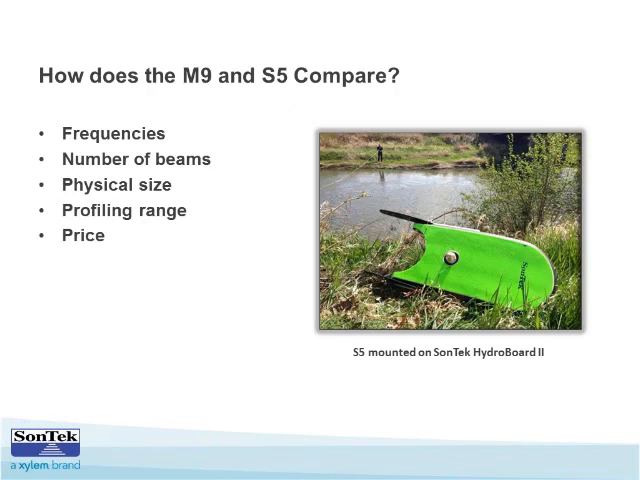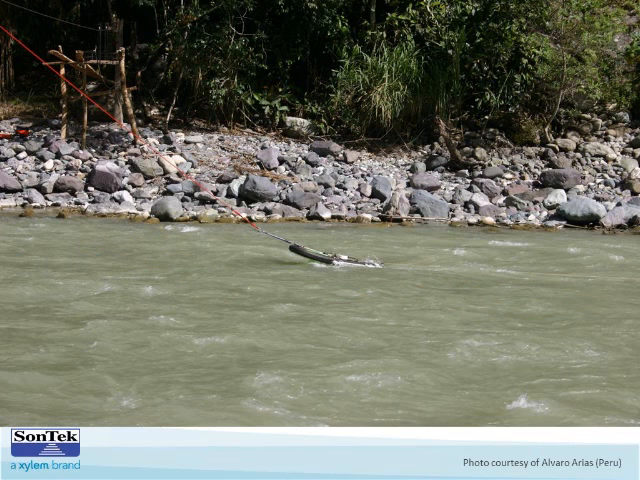There are a few questions here, Dave, that I think I could answer in one. They're all similar. The frequency of the vertical beam is 1 megahertz. We've also had the question of how fast the boat can move across a transect. Ideally you don't want to be moving faster than the water velocity. If you can maintain movement less than the velocity you're seeing, you're going to get the optimal profile.